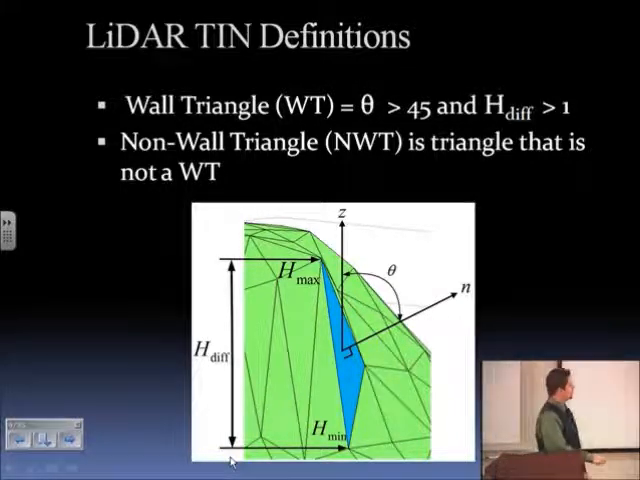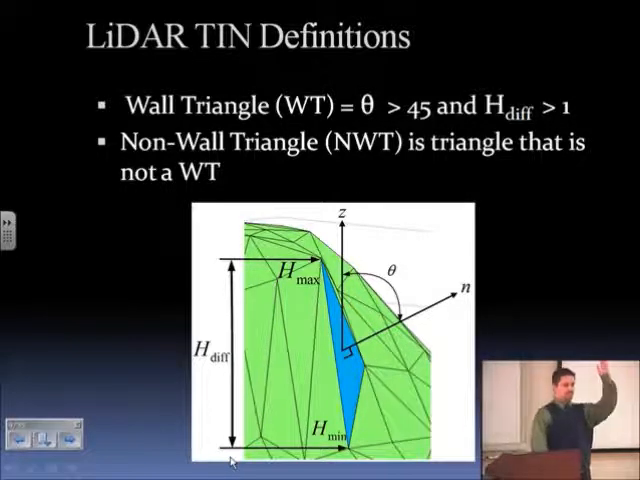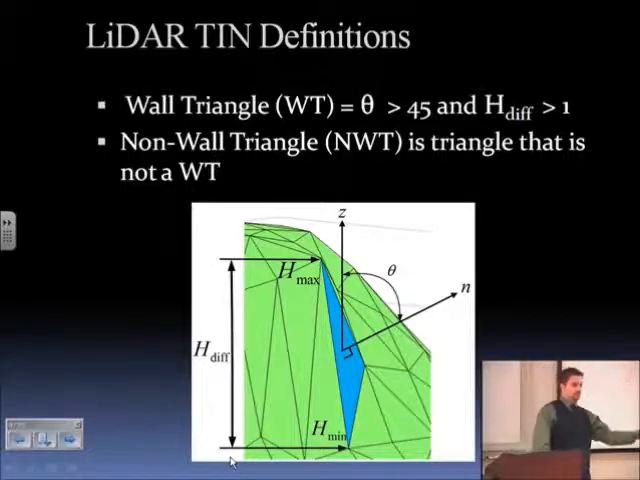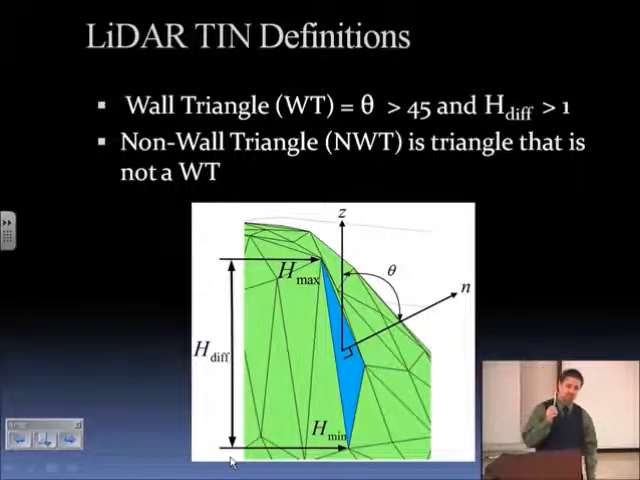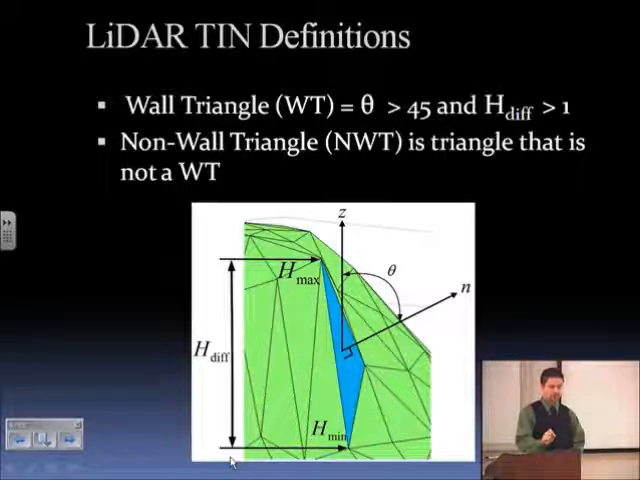The orientation is the difference between the nadir vector, or the vector pointing straight up in terms of elevation, and the normal vector, which is normal to that triangle's surface. The larger the theta, the steeper the triangle. The smaller the theta, the more low-lying the triangle. So we want steep triangles with a minimum difference, and that's called a wall triangle. If the triangle violates either of those conditions, that's called a non-wall triangle. Hence, the classifications are mutually exclusive.